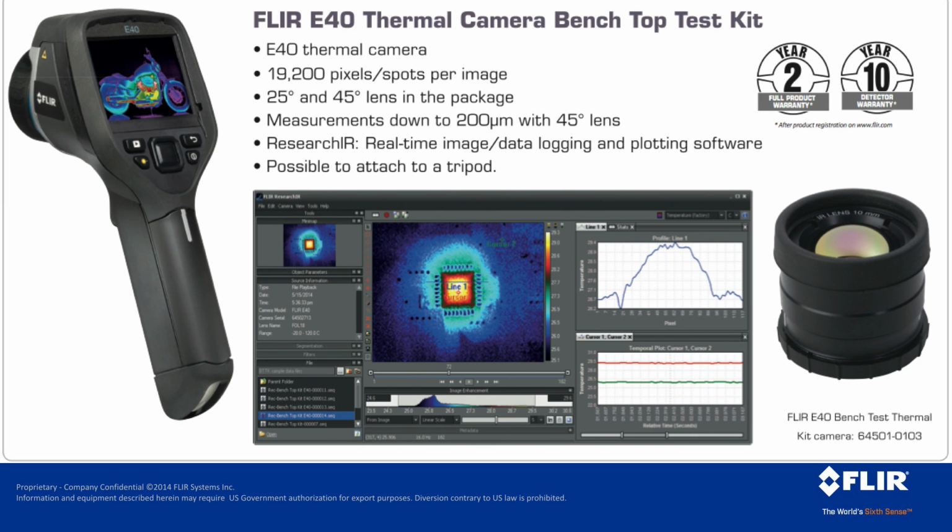The third benchtop test kit is the FLIR E40 SC Thermal Benchtop Test Kit. Now this one is a handheld portable kit. You can use it autonomously to take snapshots and do analysis on your targets, or you can tripod mount it and stream the data over USB, again to the FLIR's Research IR software for live viewing, acquisition, analysis, and data sharing.